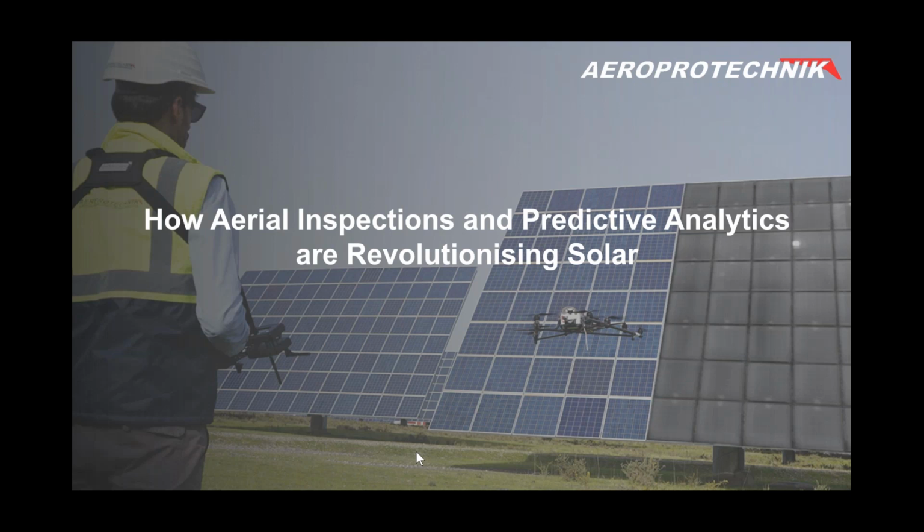The technical support we give to our PV plant assets includes PV module aerial inspections and predictive analytics. In that area, we work with Aeroprotechnik. He's our preferential partner in PV module aerial inspections. We've been working together for several years, and that partnership and collaboration led us to develop together the different tools that we are using right now. We will have the chance to talk about them later on. And talking about PV module drone inspection, Mikel Lopez, who is right here with me, is Acciona's expert. Go on then, Mikel, do you want to say a bit about yourself?